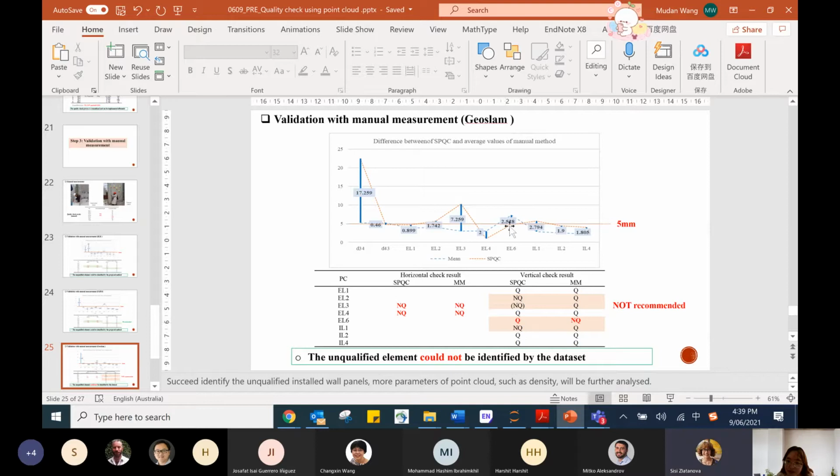Actually, the difference between the two values is not very big, like 2 or 3 millimeters, but we need to make sure that they can detect the results correctly.